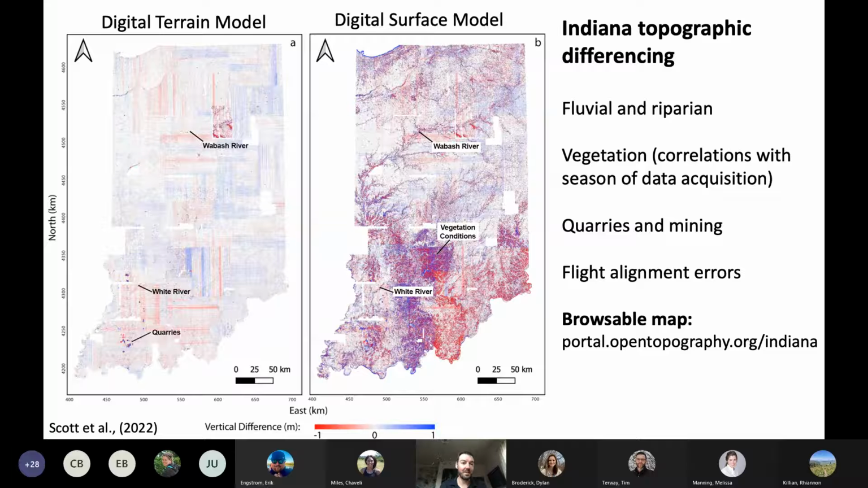So this is one of my take-home messages: the quality of your topographic change is only as good as your source data. You can see in that left DTM panel, red and blue stripes going north-south and red and blue stripes going east-west. Those are the artifacts of the flight direction, so either the aircraft's flying north-south or east-west.